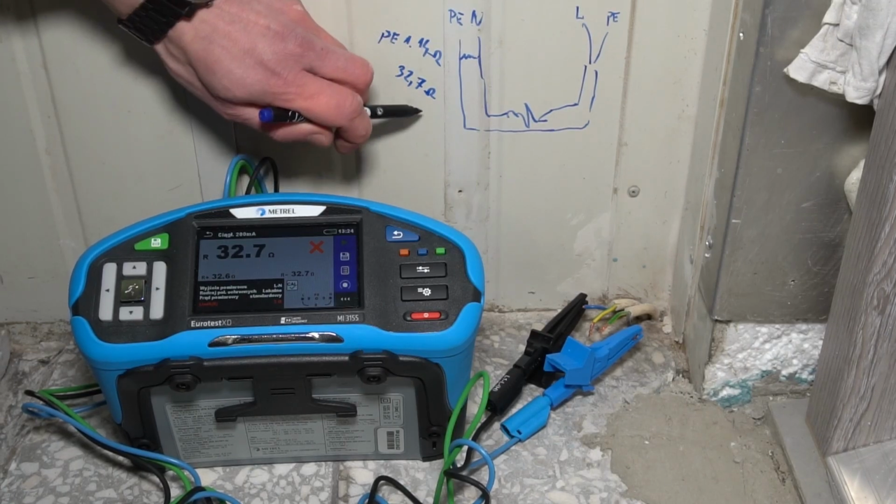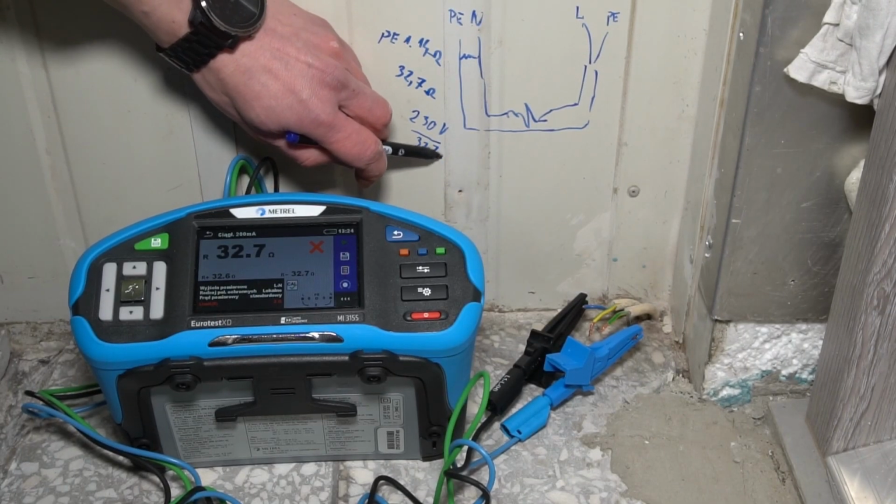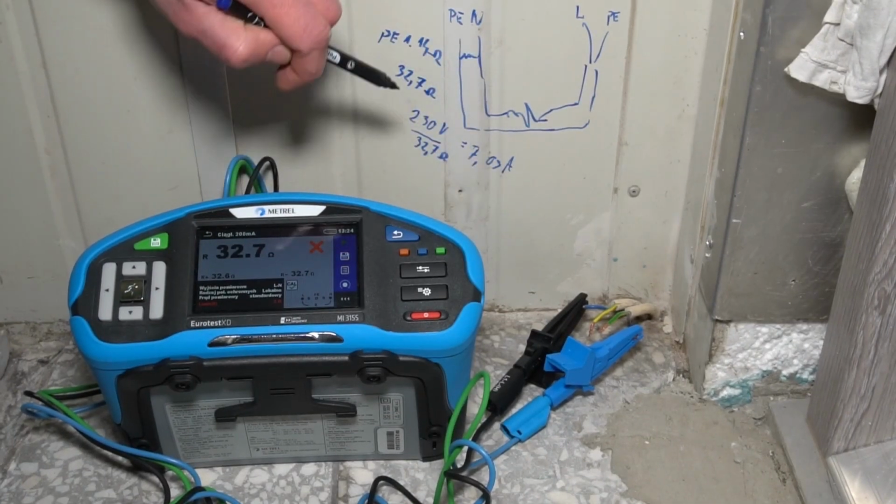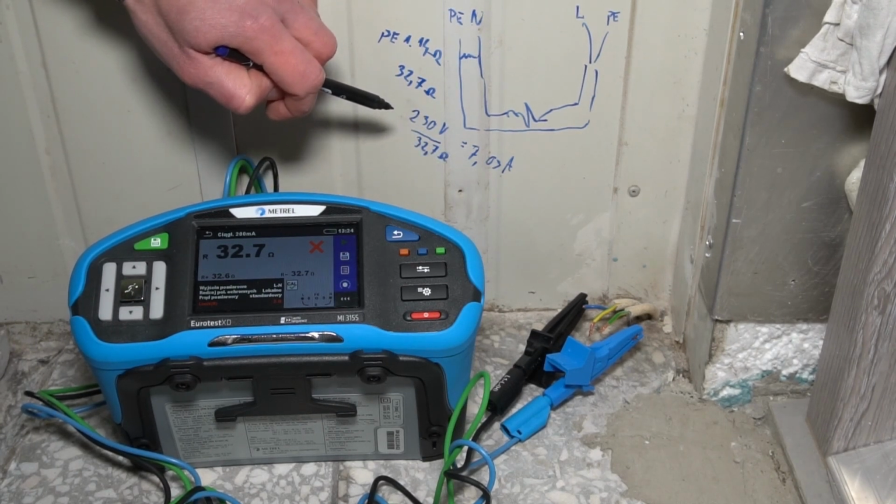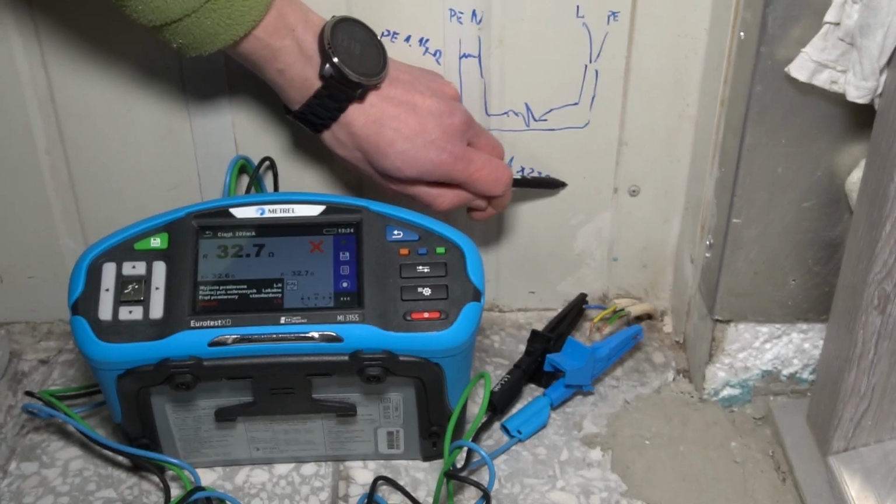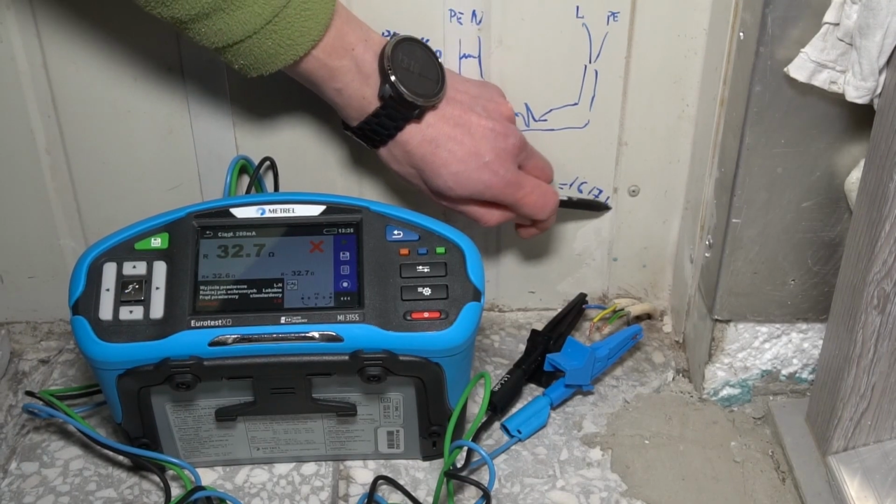We got 230 volts divided by 32.7 ohms, and we got 7.03 amps, and that we can multiply by the voltage, 230, and we got 1617 watts.